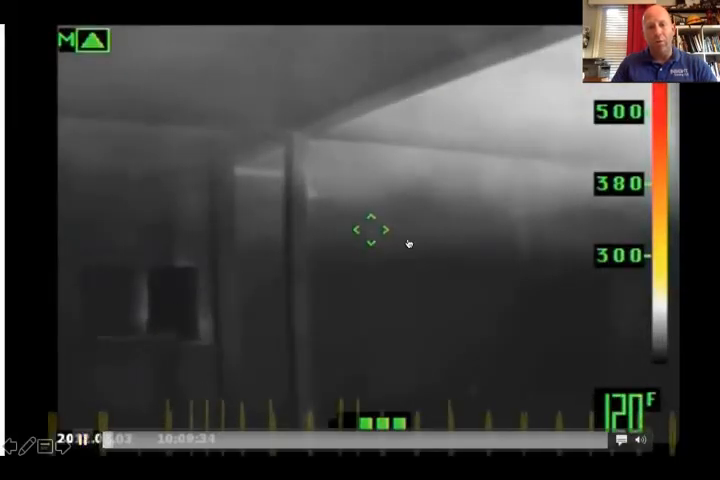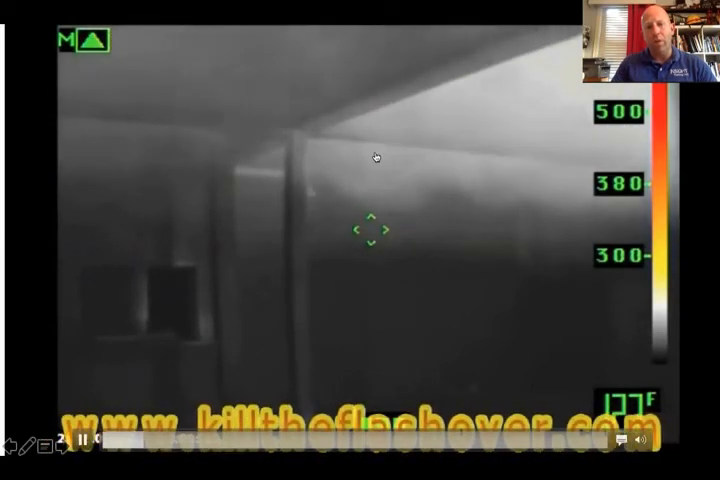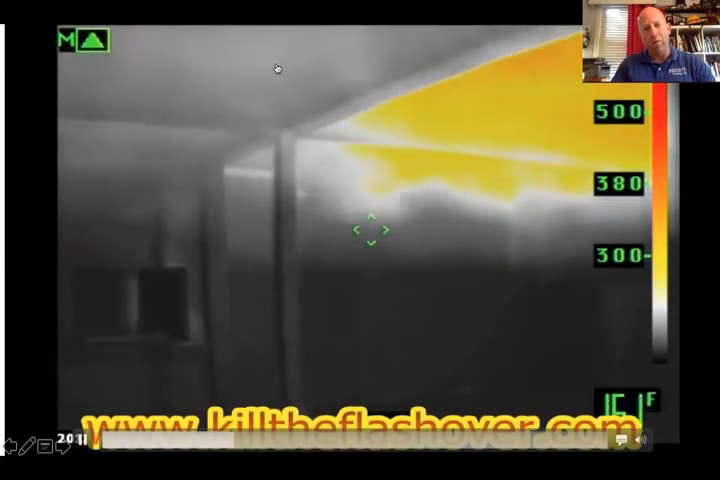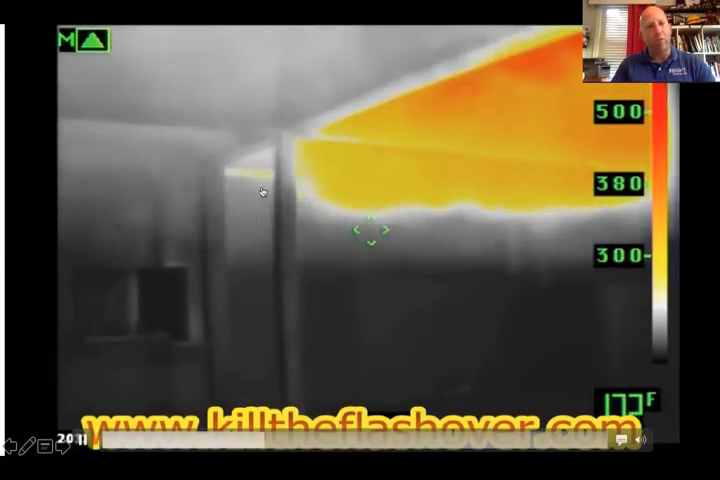We're burning real fuels. We don't do straw and pallets in our research burns. Camera's already in medium sense mode. Look at the gray scale moving across the ceiling and cutting across the top of that threshold. See the yellow already forming? That's 300 plus degrees in that room. As it goes into the next room, it cools as it mixes with those gases, and it starts to heat up that next room little by little.